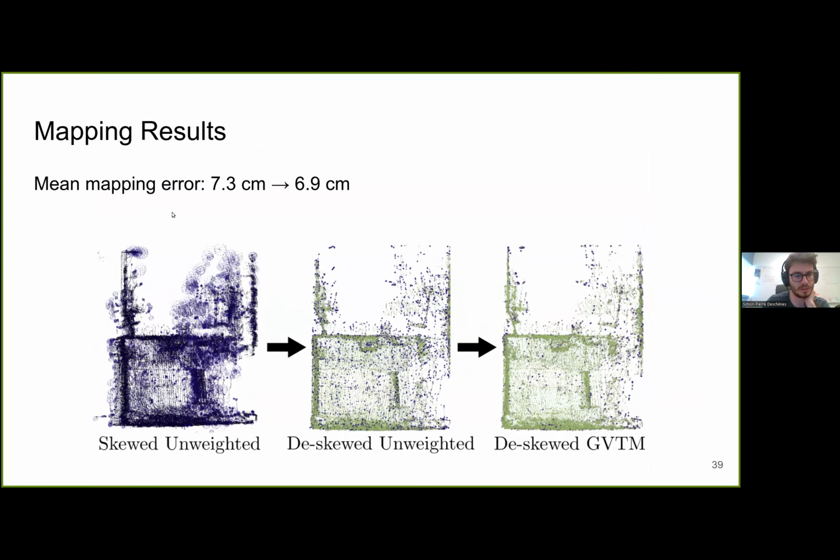This is a top view of an indoor garage. The walls on the left and on the right of the map should be straight. And the color of the points indicate the mapping error.